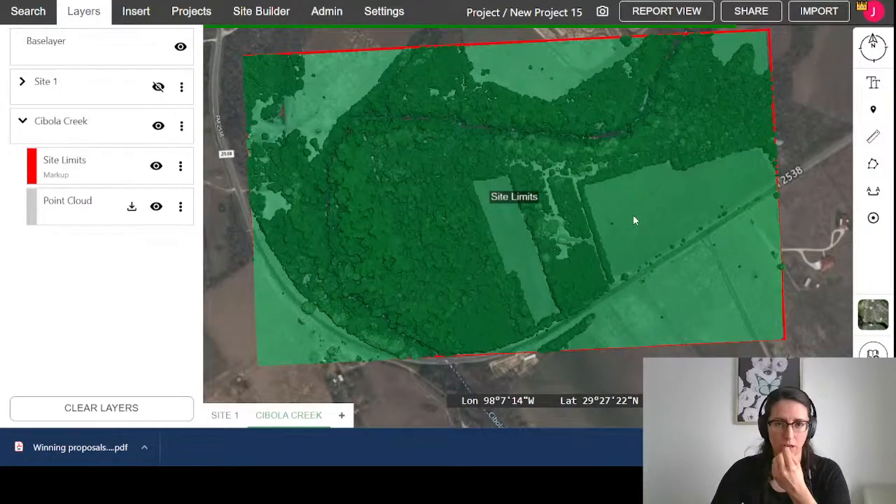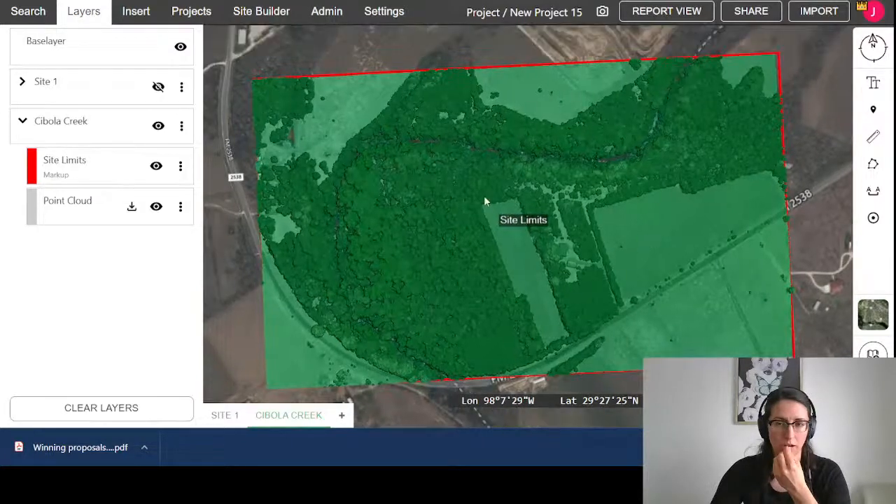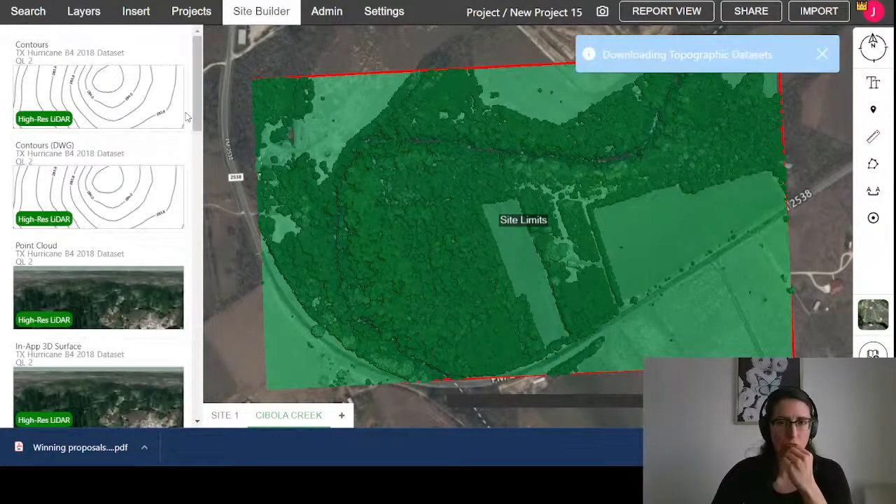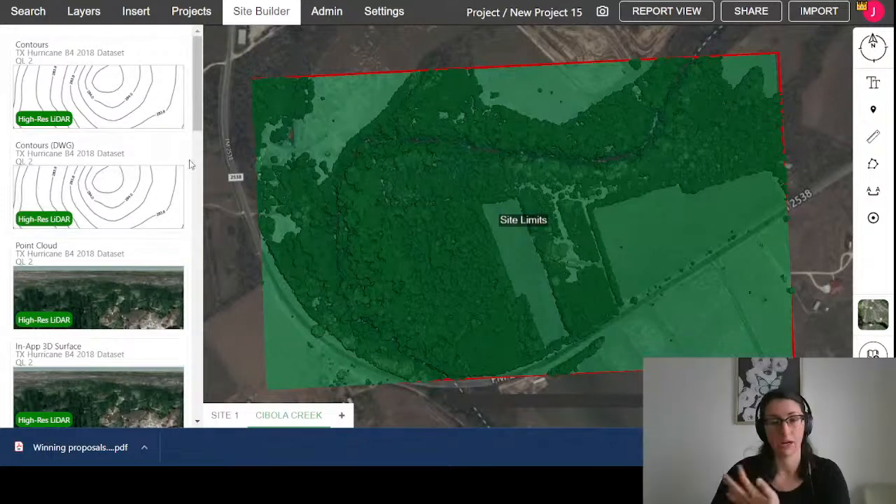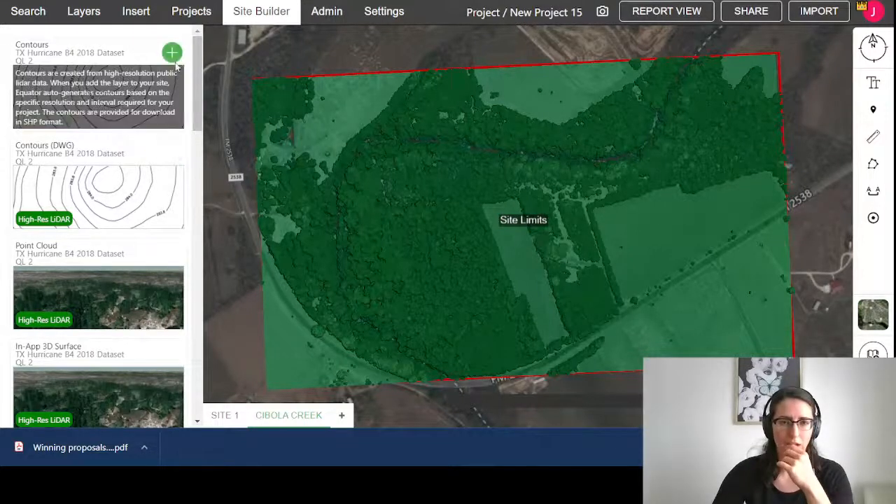Now, in the point cloud itself, you'll see that we do have some vegetation cover. If I pop back into Site Builder and start to load up some of those derivative products, so contours, hillshades, that sort of thing, that is working on the ground only LiDAR. So you're not getting the interference from that vegetation.